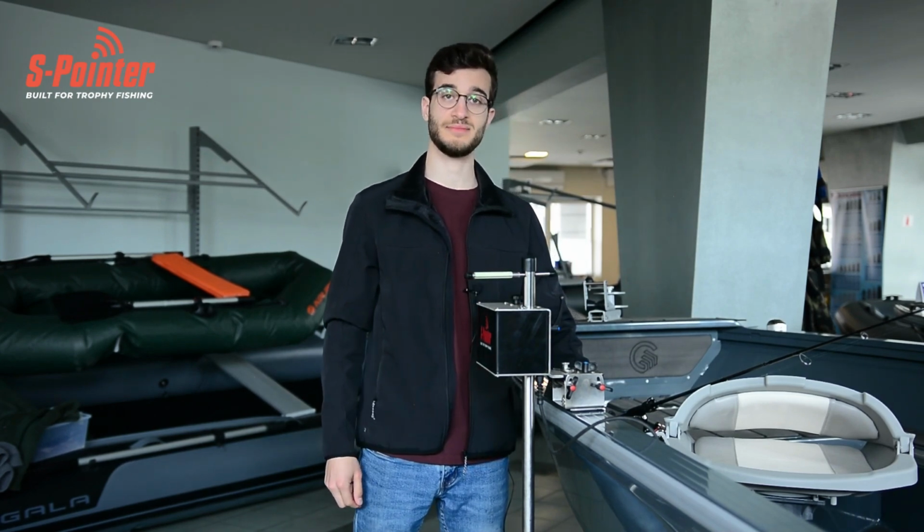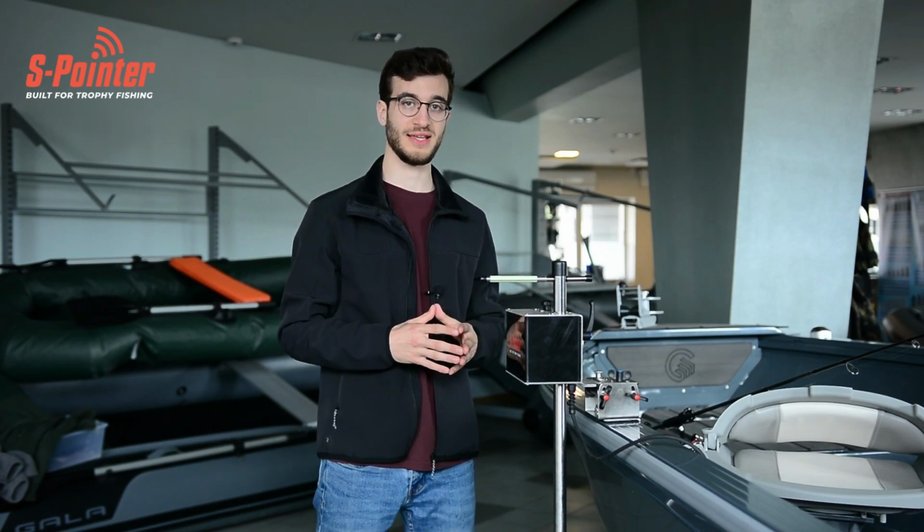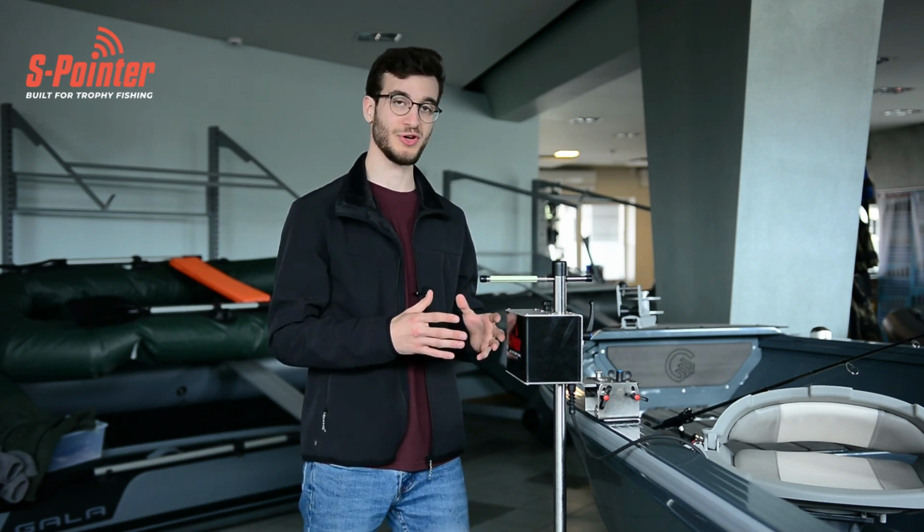and it's motorized again. The SPointer is built out of durable, high-quality stainless steel and is perfectly suitable for both saltwater and freshwater conditions. We hope that you purchase your SPointer soon and enjoy your trophy fishing.